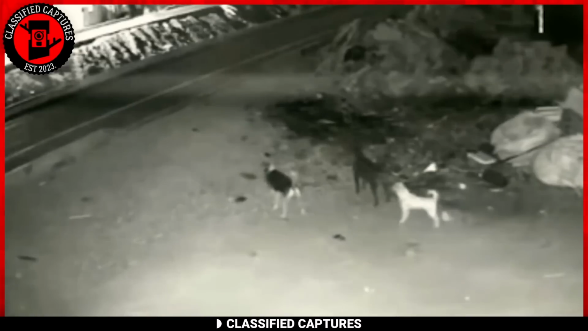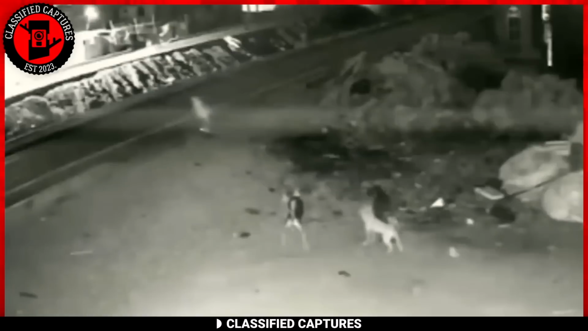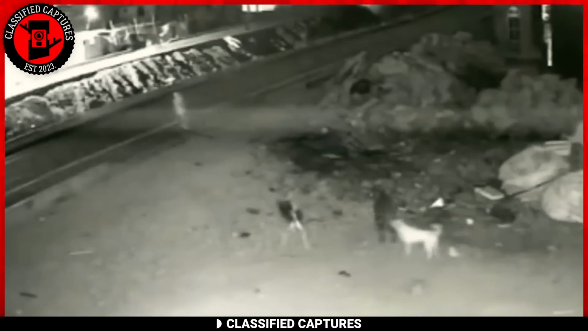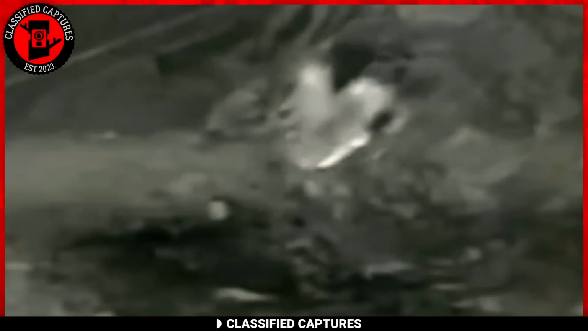That was at least until these local dogs in the neighborhood showed up. Their reaction to the floating object made me believe it could actually be real. But if it's real, what were those things? Why were they there? And how were they able to move like that?